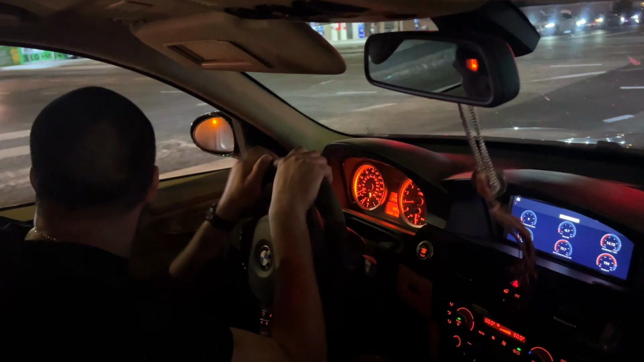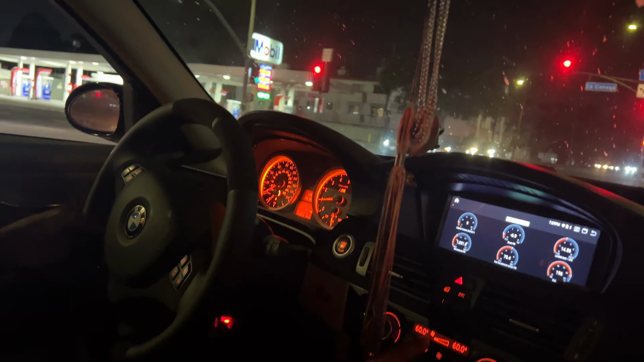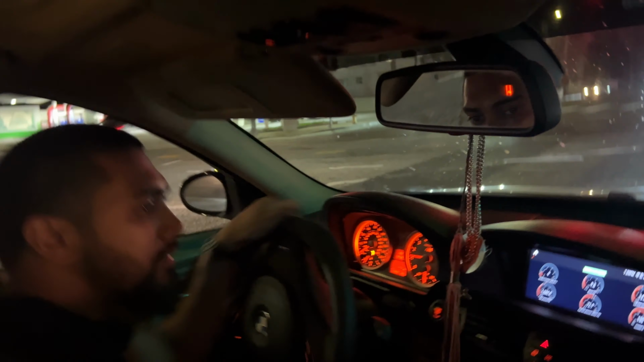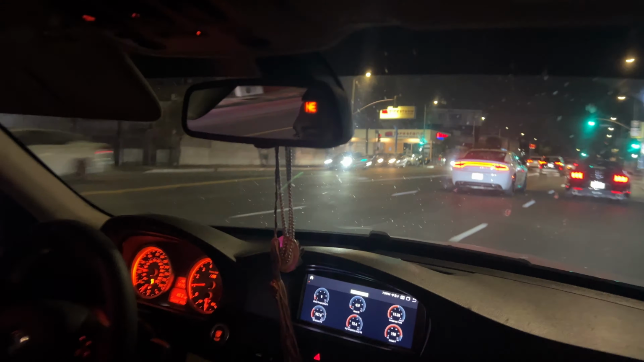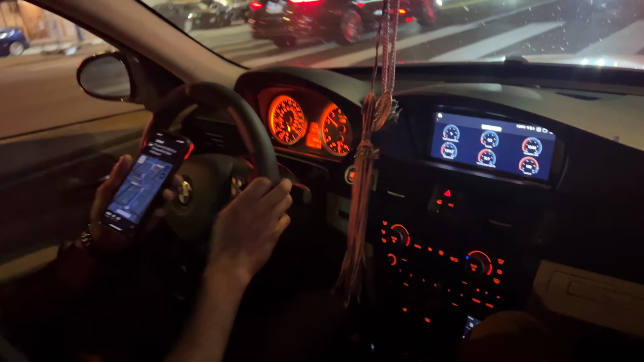Whoa. Whoa. Blast. Damn, that's a little excessive, don't you think? Come on, with the N54, single turbo. How you doing that in an E90? Whoa. Oh, shit. Traction's a hell of a thing, huh? Bro, it's that manual light. DCT would have spun off.